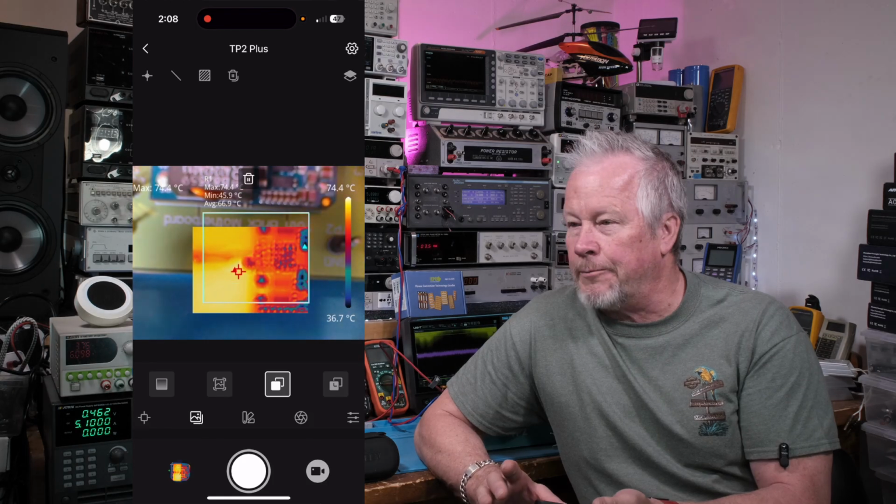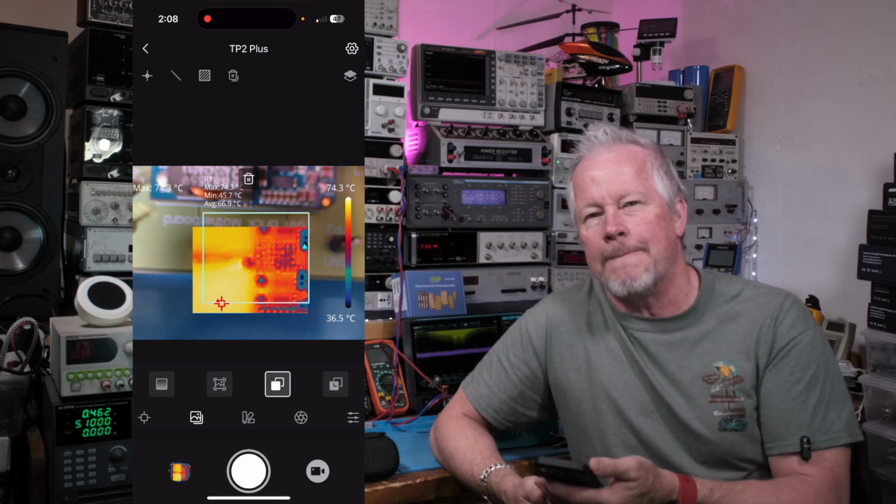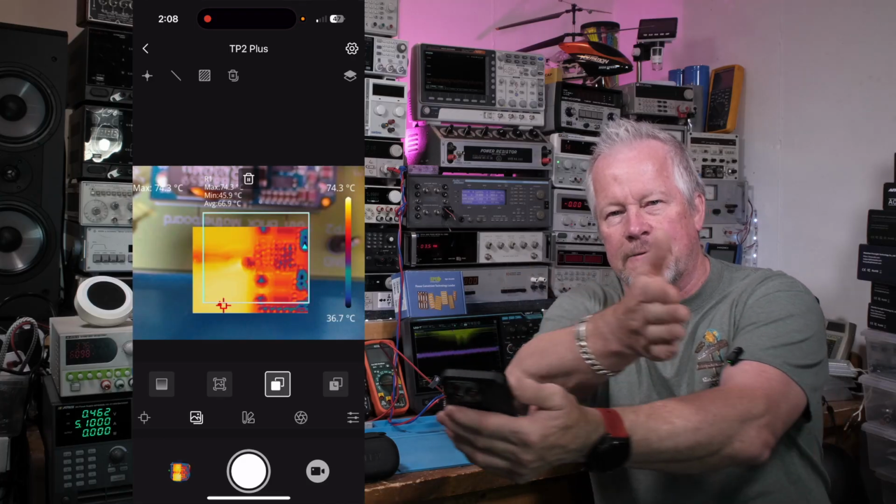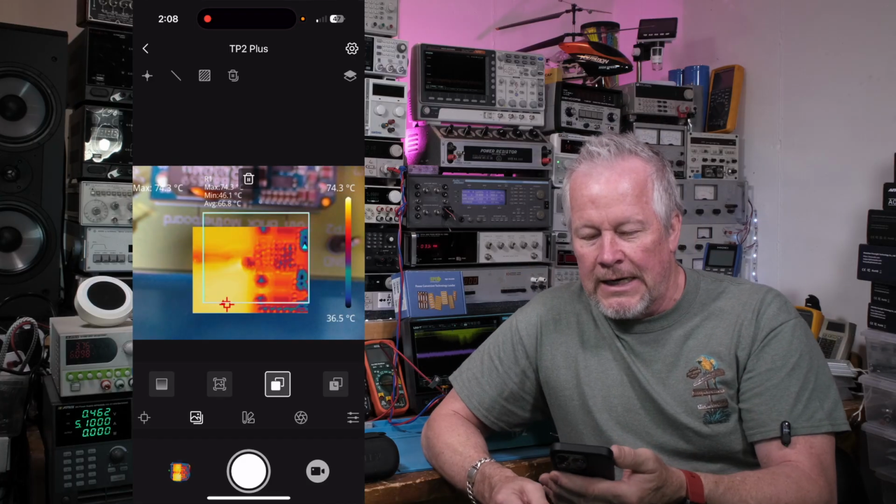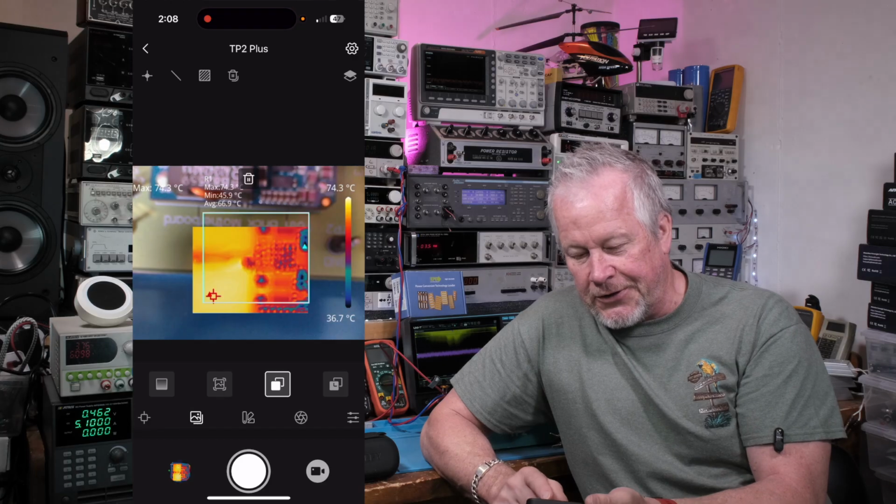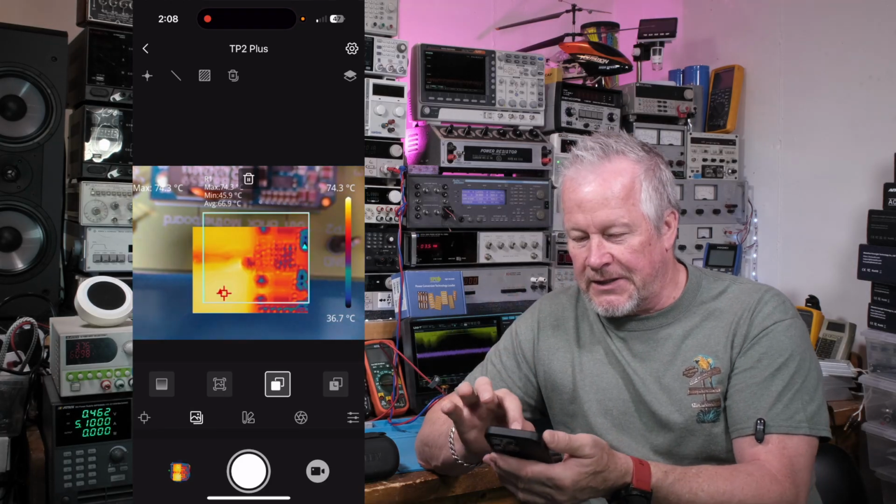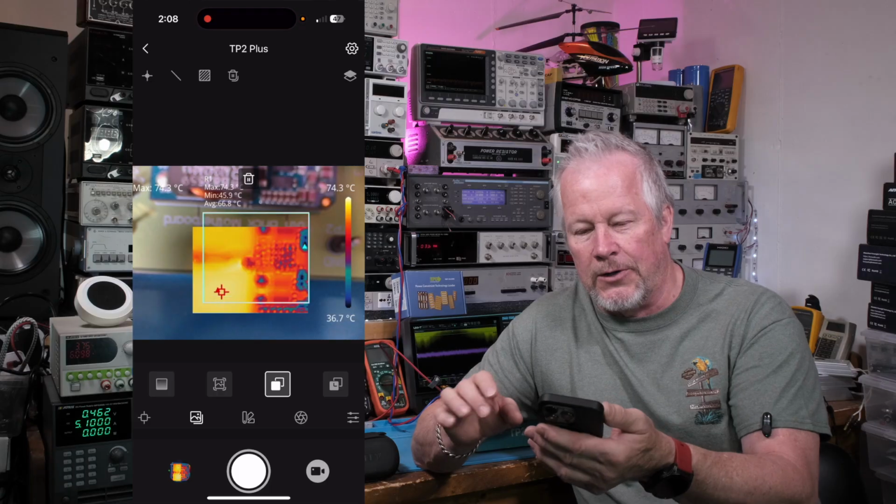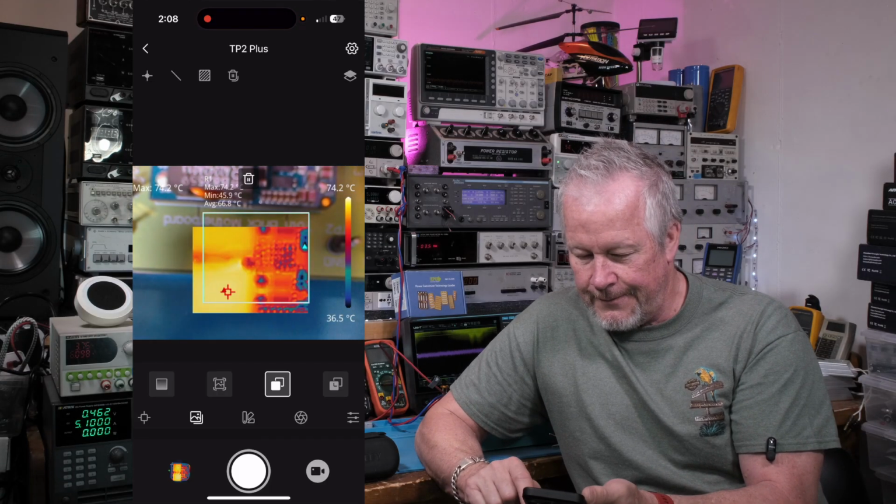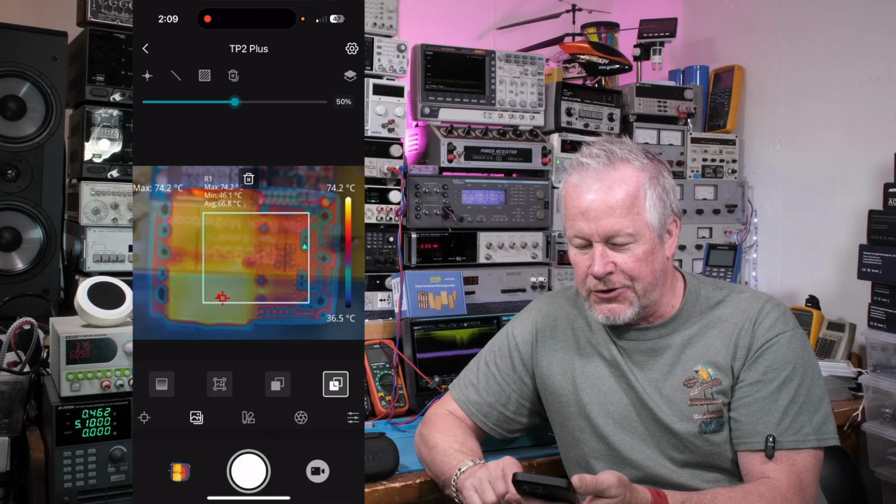If you're looking at electrical panels, anything within a couple feet, a foot away, a couple feet away, you're going to get these things focused on top of each other. So your visual image will be focused on top. But with picture in picture, wherever the center of your picture is, you're going to see this thermal picture down below centered like that. So that's pretty cool. All right, so now if I click on the right one, this is fusion mode.